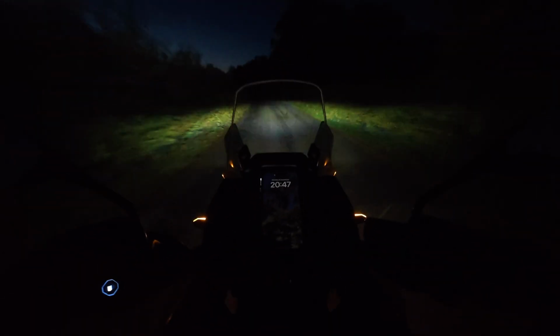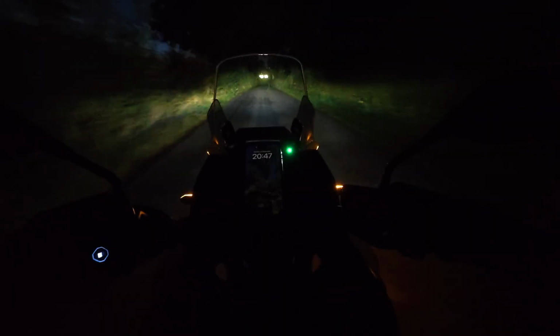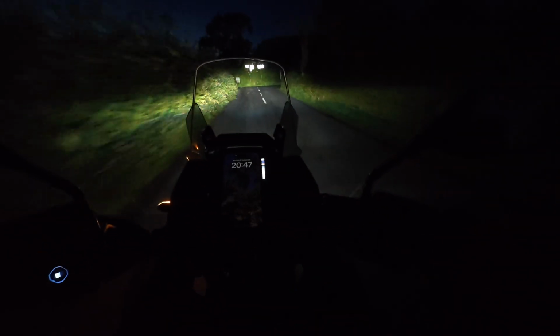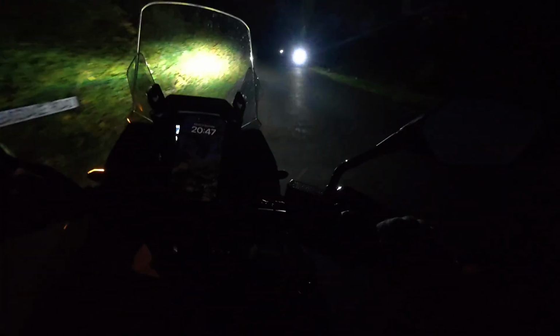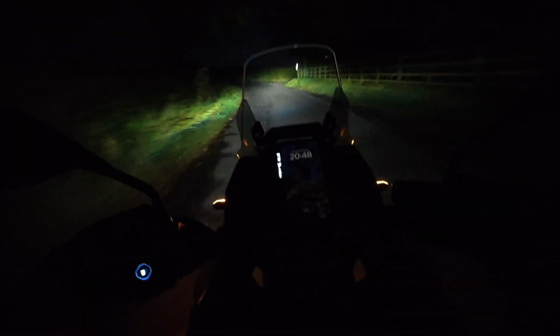Gone down to 12 degrees now. You feel it on my hands. It might be getting to the point where I try out my heated grips. Feel a little bit spoilt because I never had heated grips before until I got the Transalp.